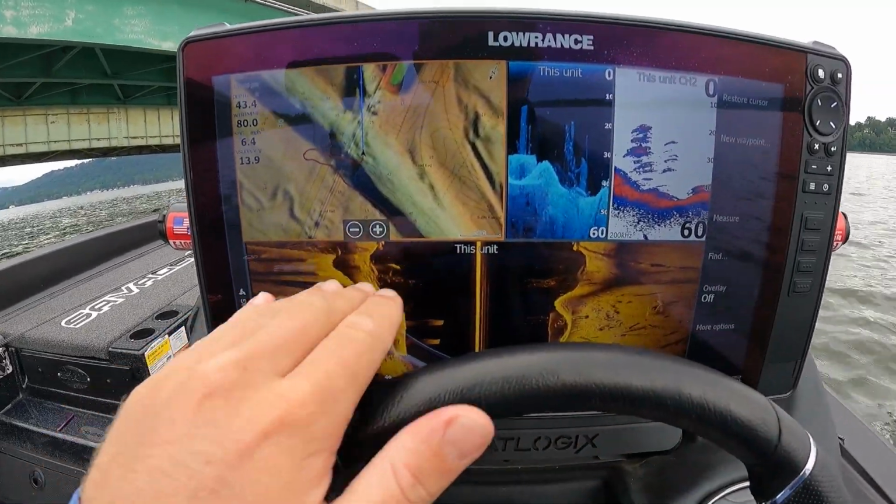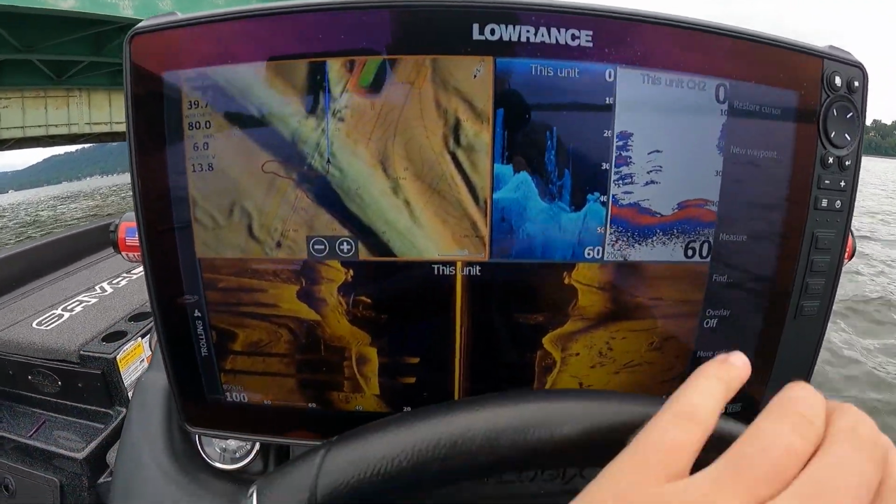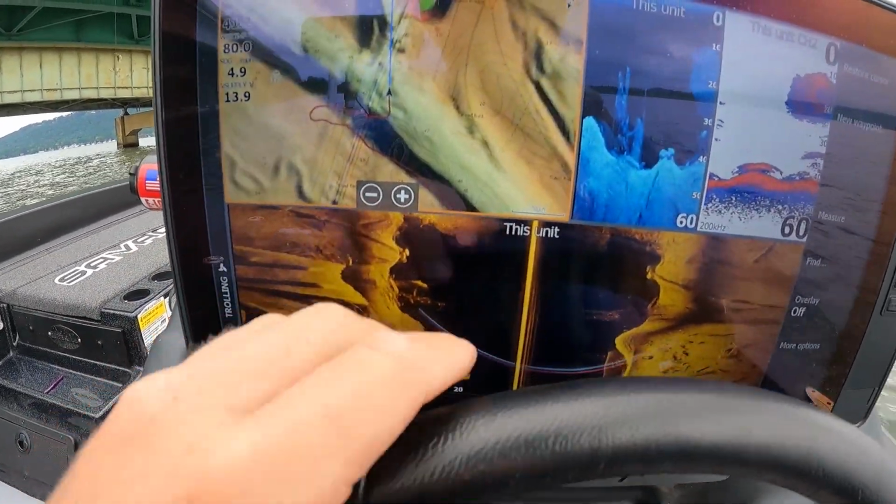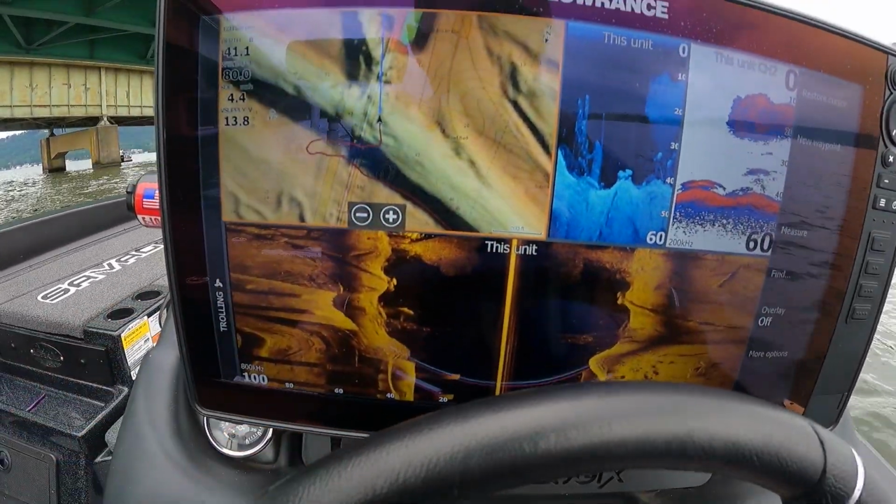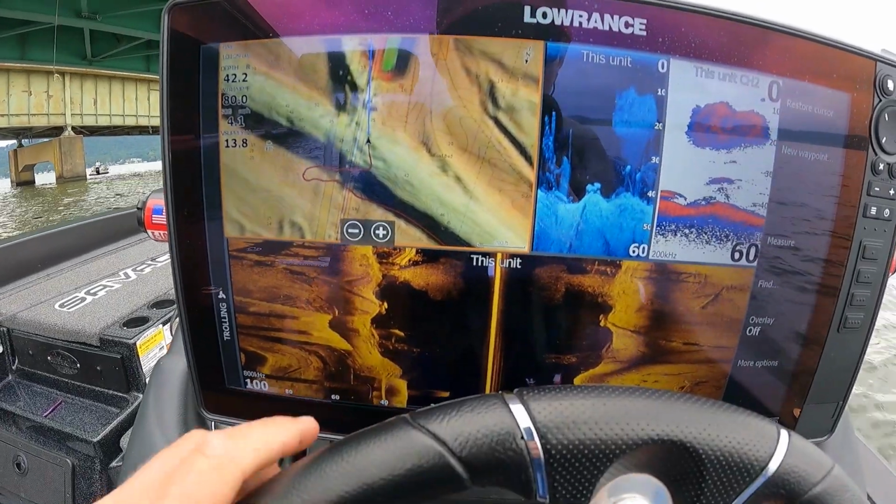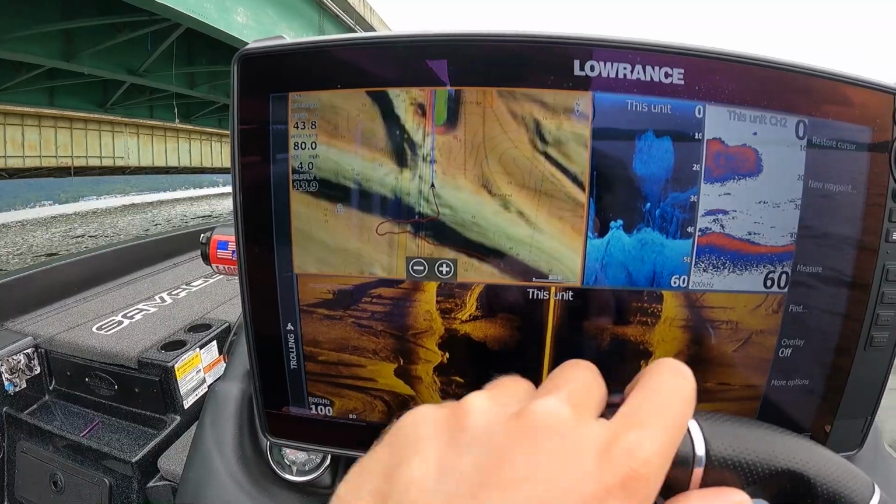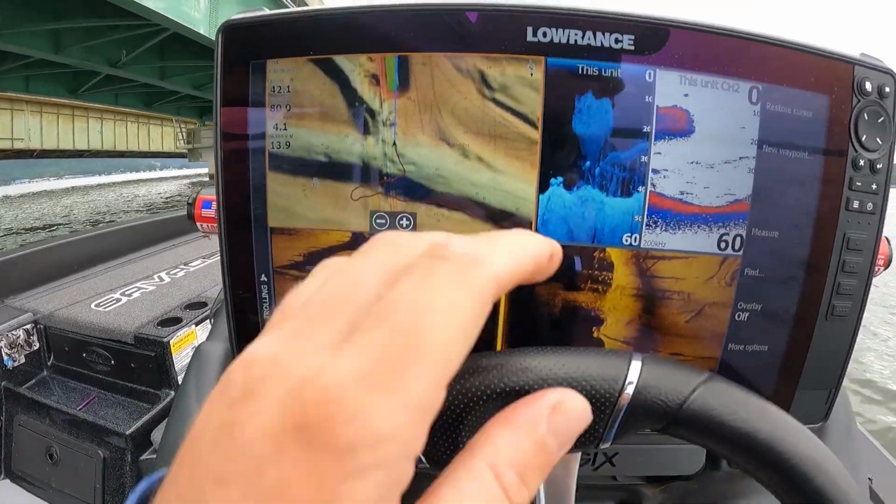But you can see all this debris down in here. There's a lot of junk from when they were building the bridge. There's a huge ball of bait fish down there. This looks like the store mode.